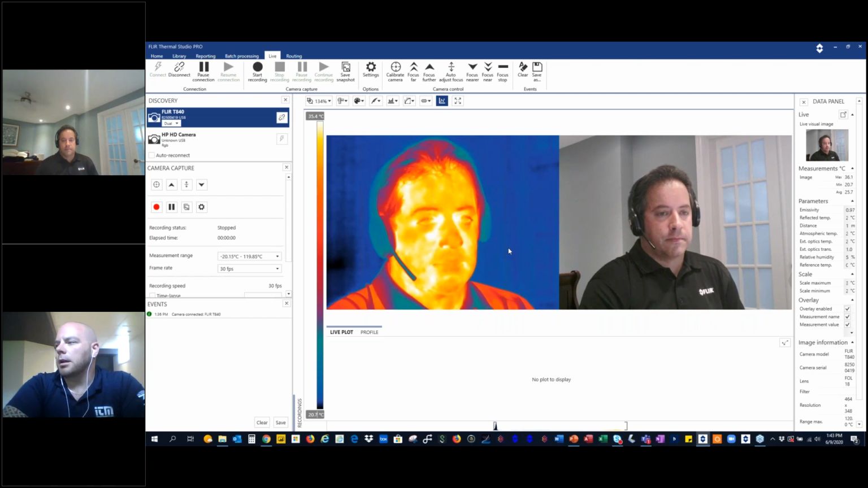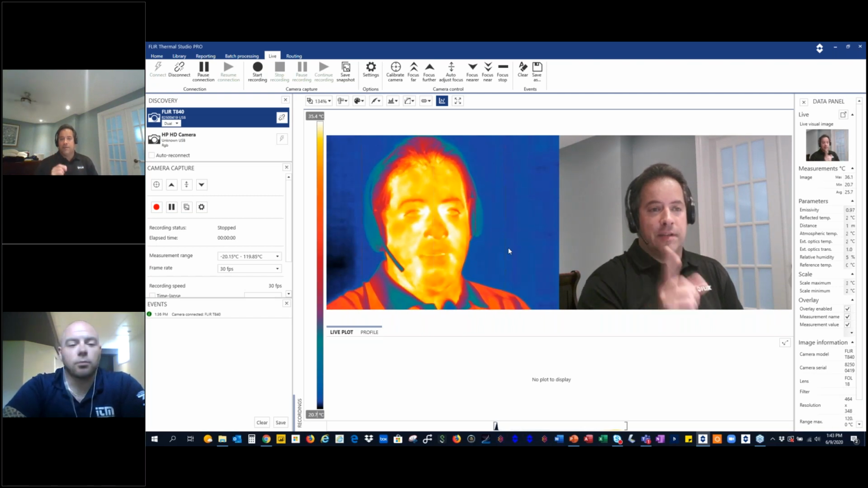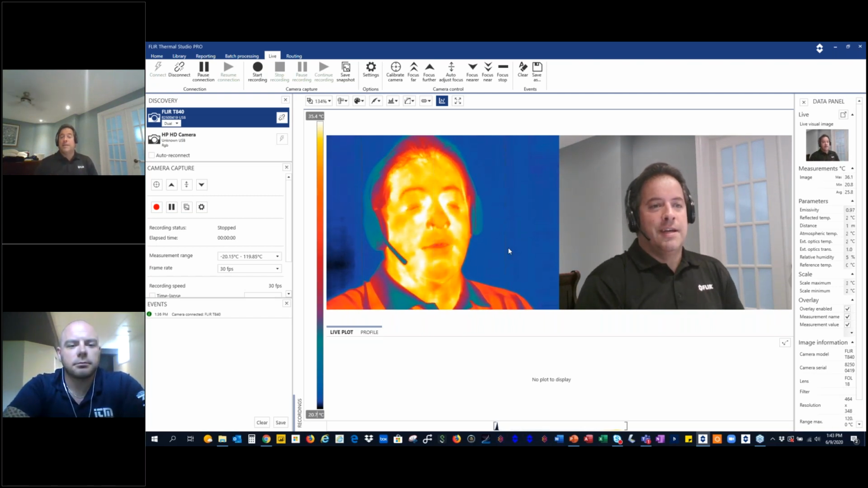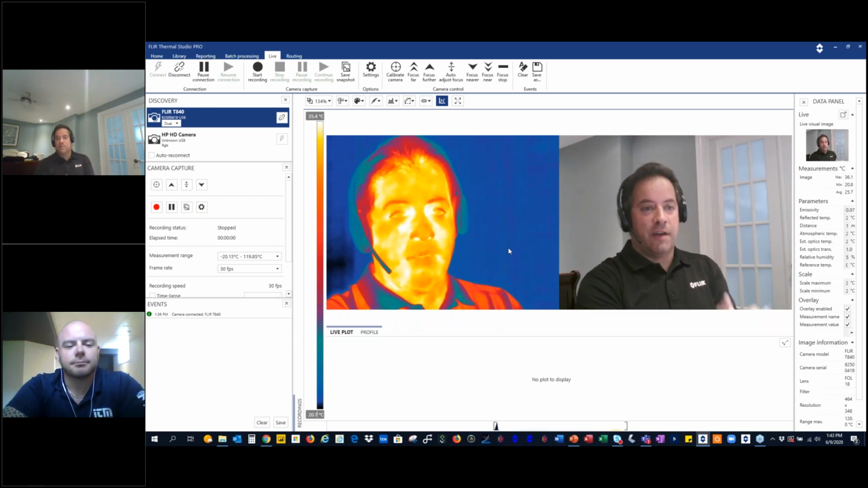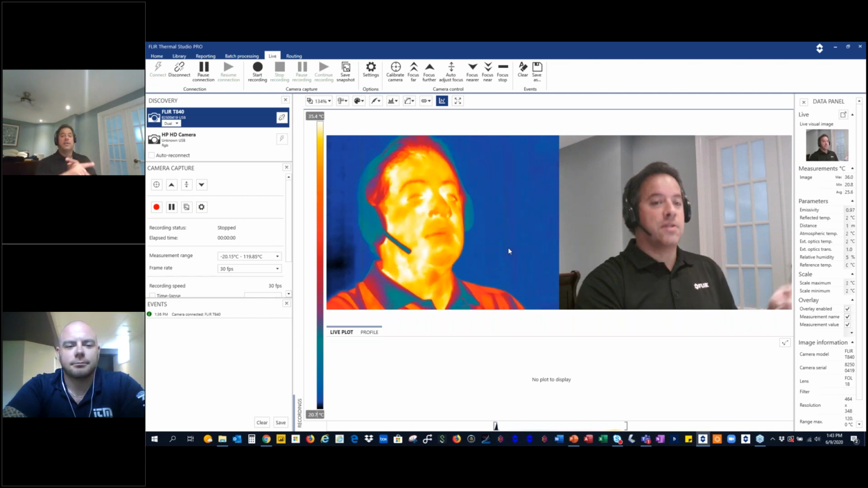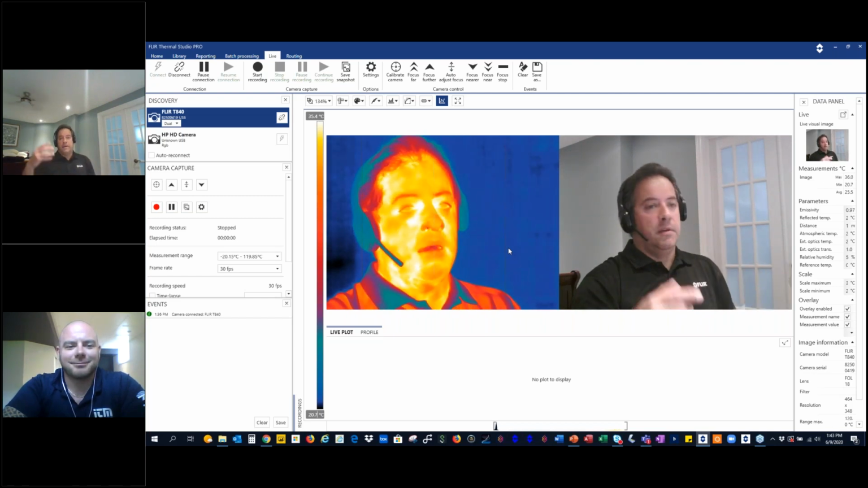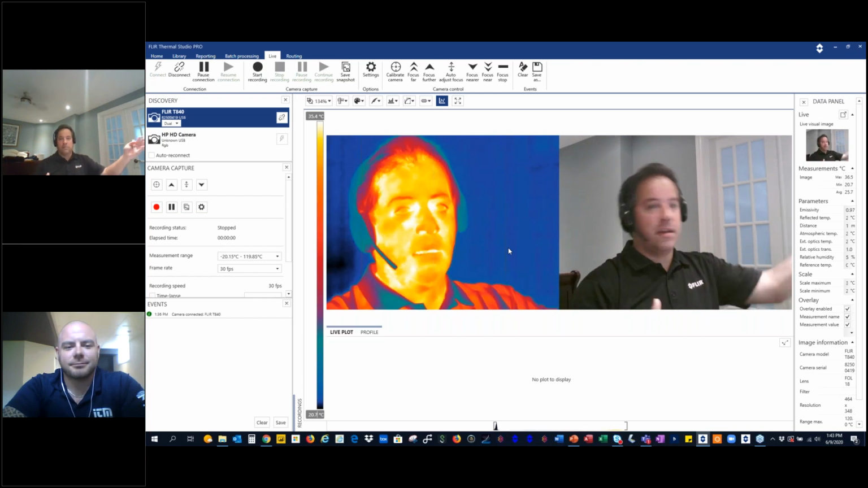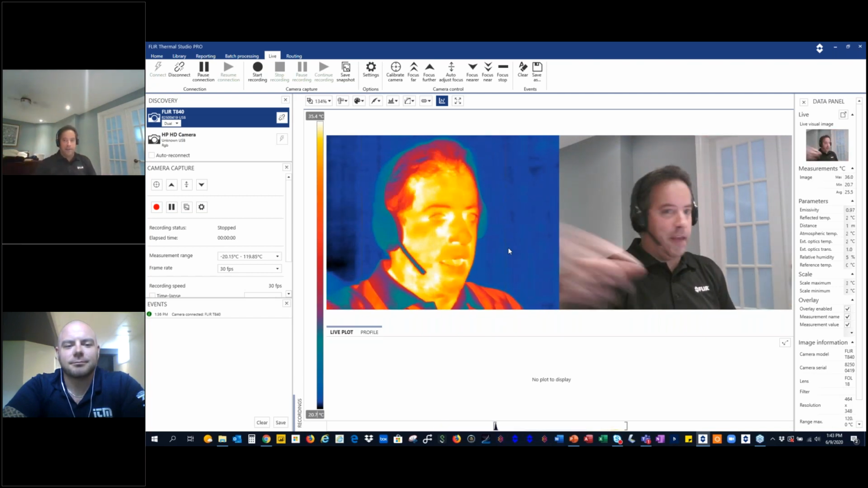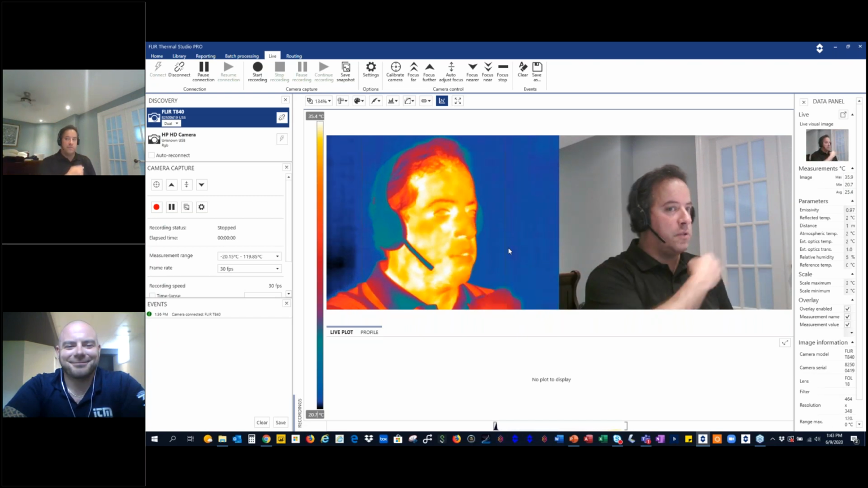Perfect. The nice part, E75. Sorry, the lenses. The nice thing also is A400, A700, T500, T800, the lenses are interchangeable. So if you end up buying a handheld and a fixed, and you say, I want to use this lens for my handheld model, take it off, put it on the handheld. One lens can serve multiple cameras.